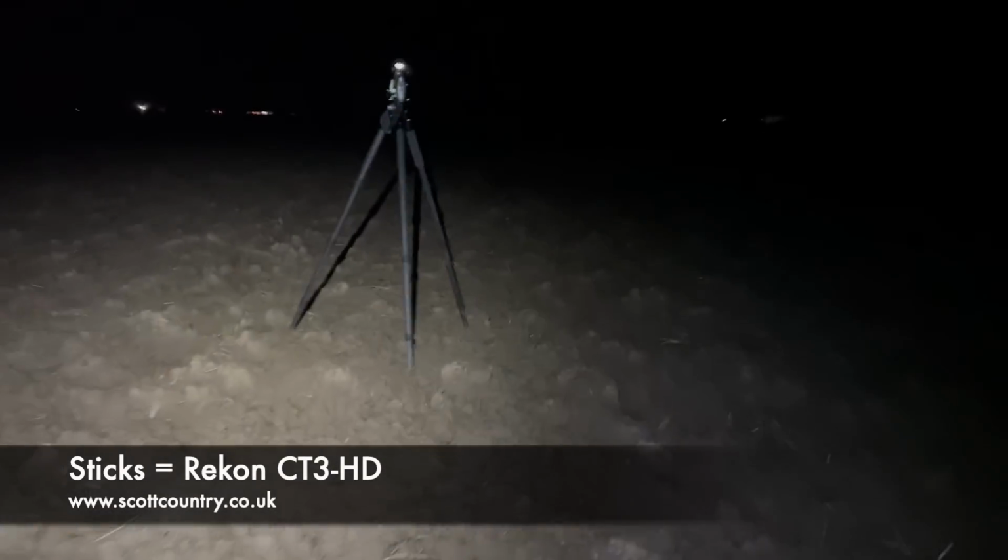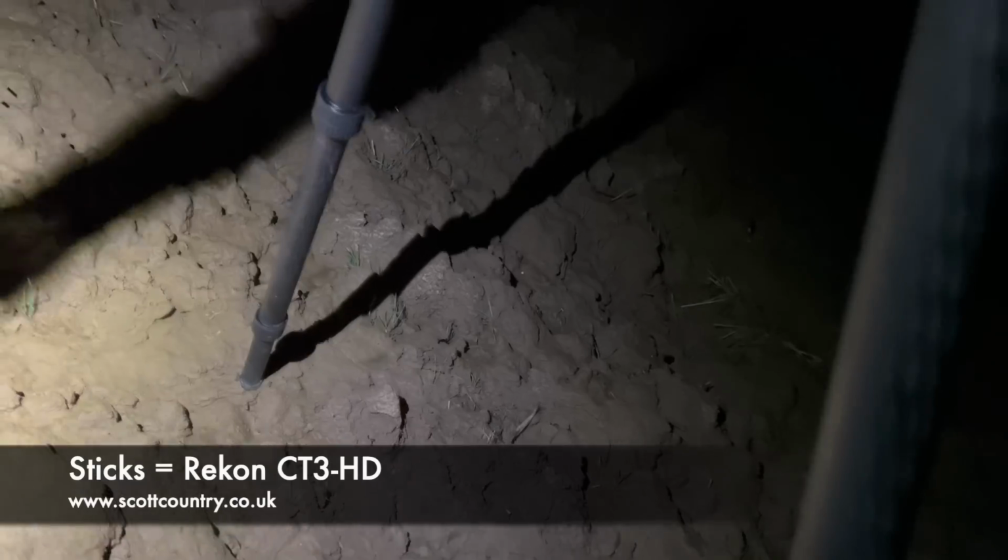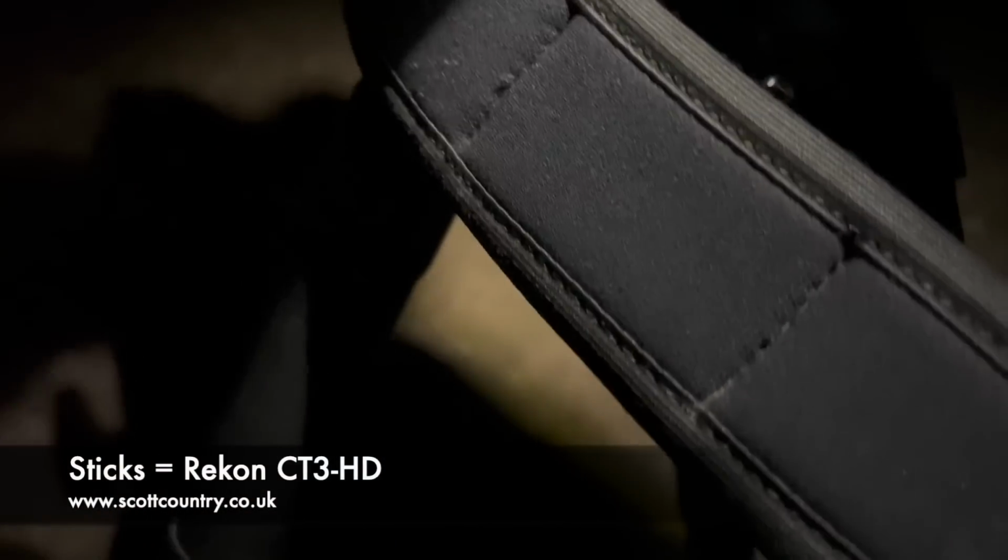It's a damp night, it's not the best night for thermal, but Recon sticks doing their thing. Thermal on standby. Alright, let's see what we got. I think with them being so close, this one under 100 yards, next one about that. It's just made a mess. Yeah, struck it on the back. Vixen. Stinks.